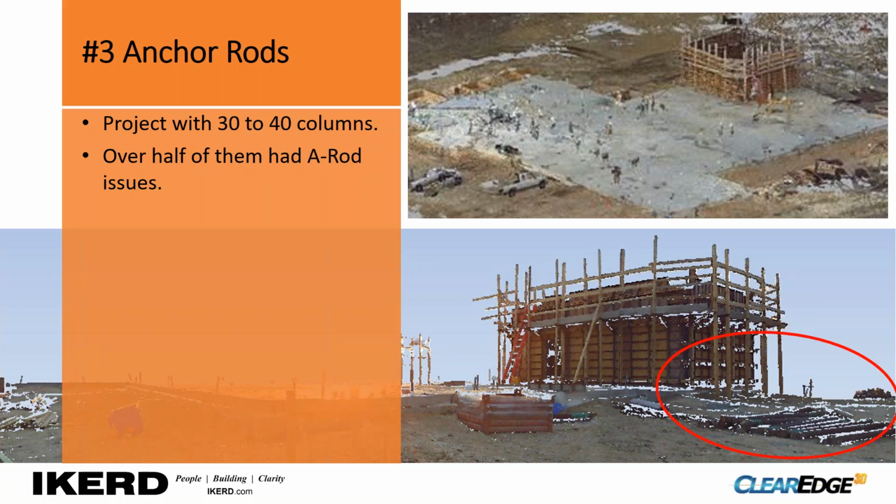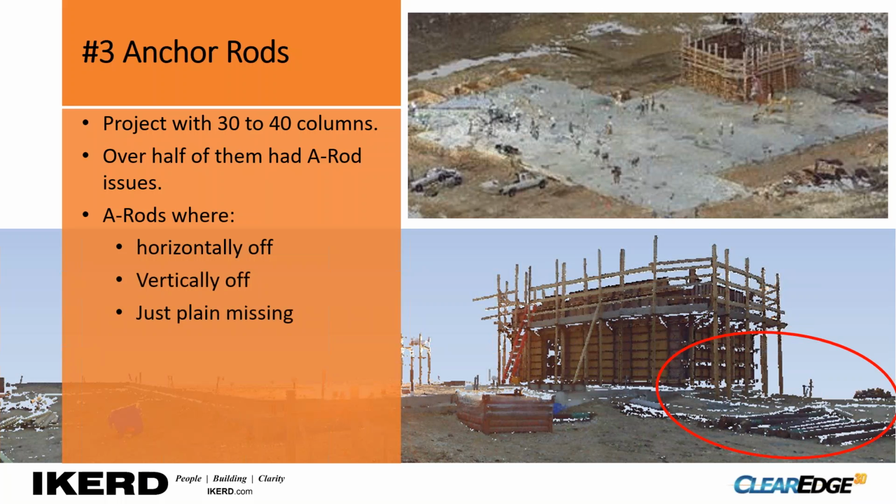We can kind of go through some of those bullet points here. The anchor rods were horizontally off center. They were also vertically off, meaning they were skewed, and some were just plain missing. I really think a blind person could have easily seen the problems that you had with these anchor rods. And again, this led to the frame being delayed upwards of 3 weeks.